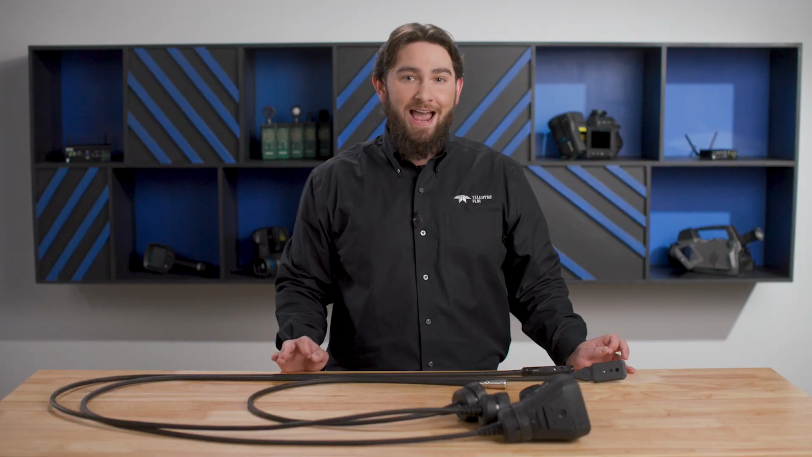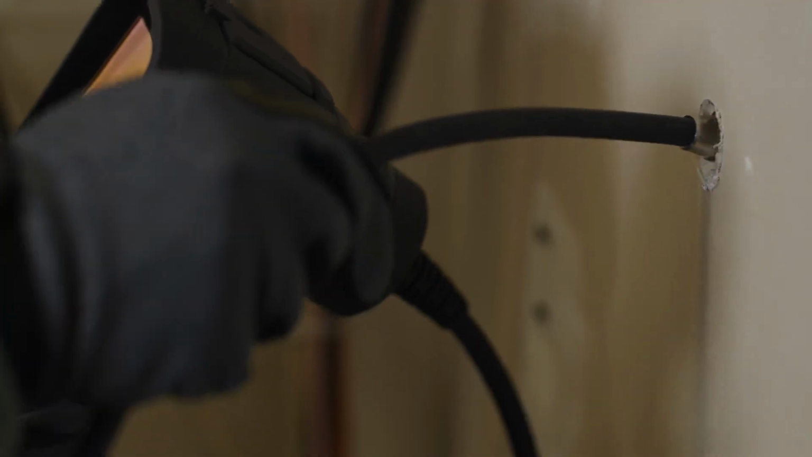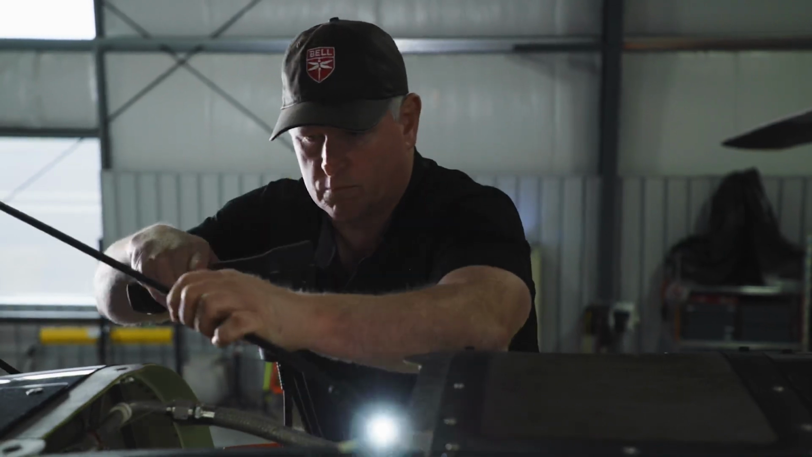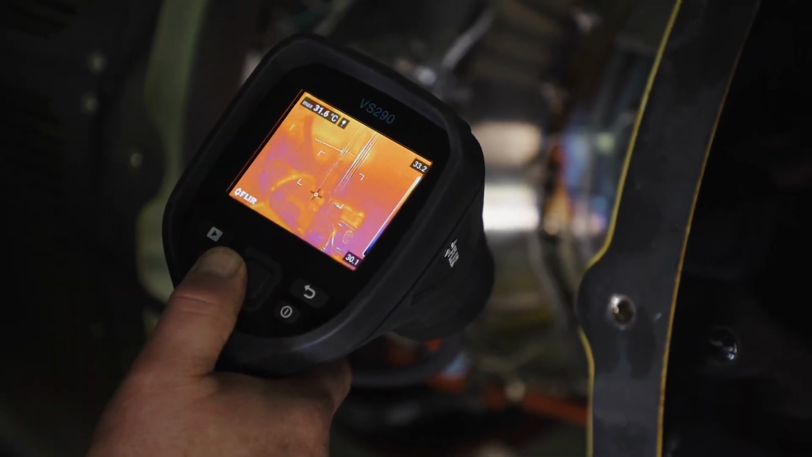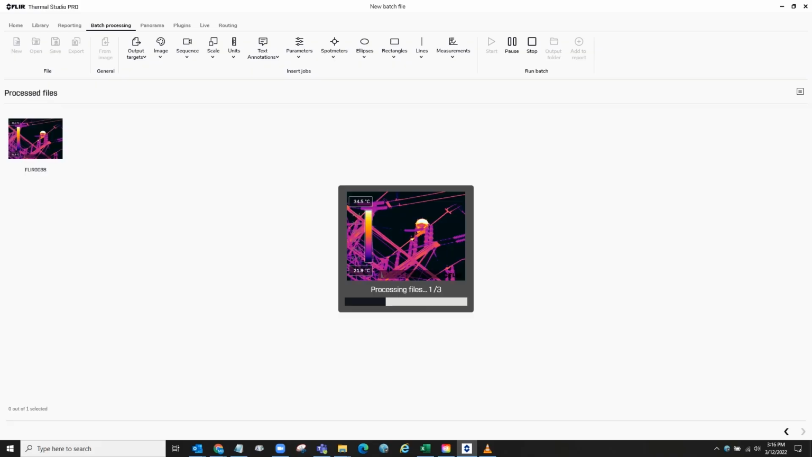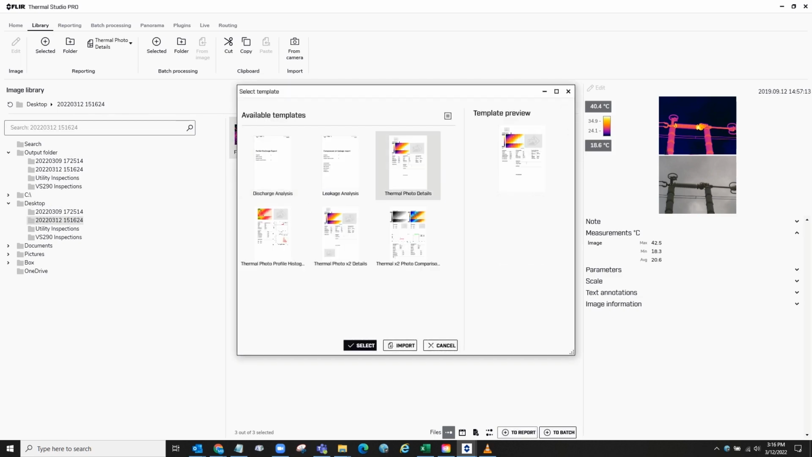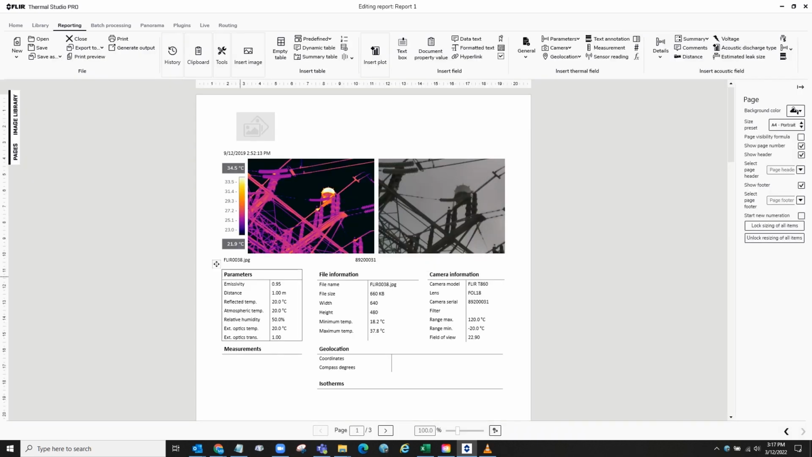The VS290 and the FLIR Thermal Studio Suite really make a perfect combination for efficient inspections, whether your targets are electrical, mechanical, or facilities related. You can conduct your inspection, record thermal images of critical equipment, upload images over USB to a computer running FLIR Thermal Studio, and batch process, edit, and organize your images before generating a shareable inspection report PDF.